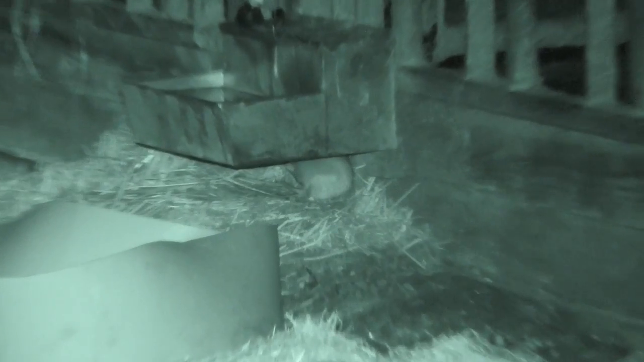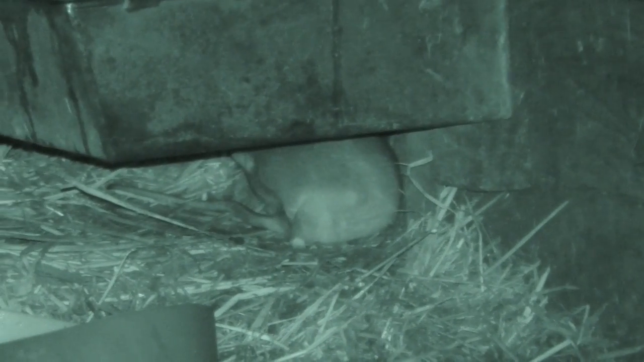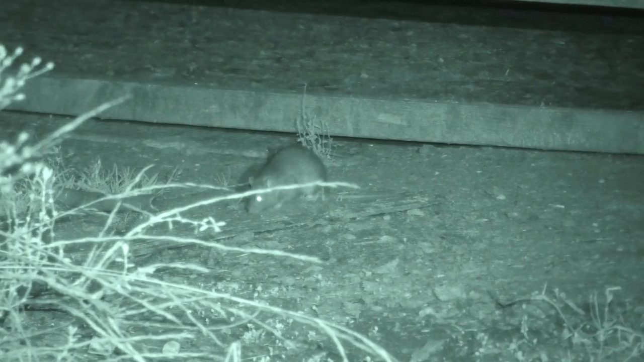Having a little look round the farmyard, you can see there's plenty of rats. They're pretty relaxed. These are pretty close to us. They don't know we're there. There's a good chance for me to get used to the night vision capabilities of this new camcorder that I've got.